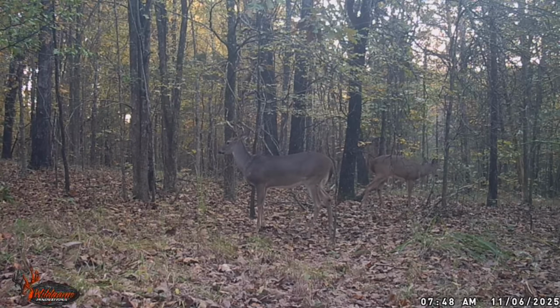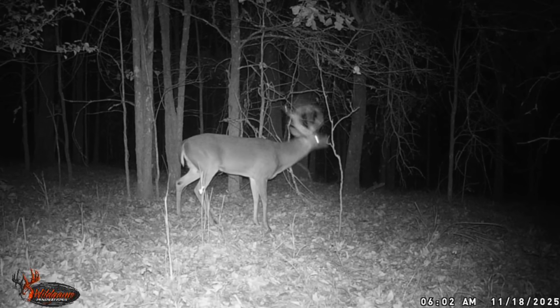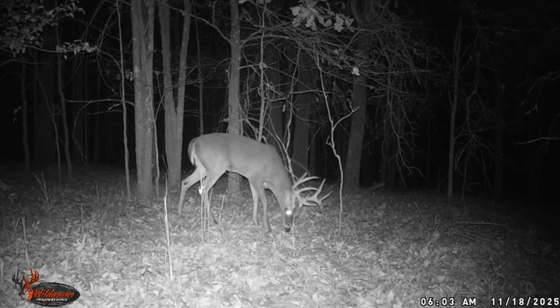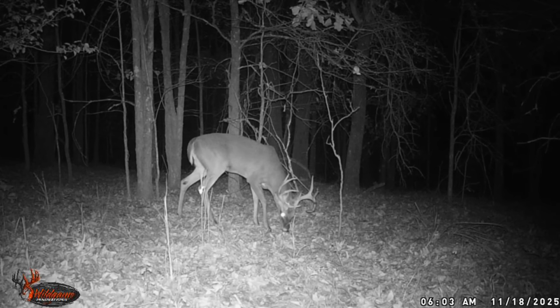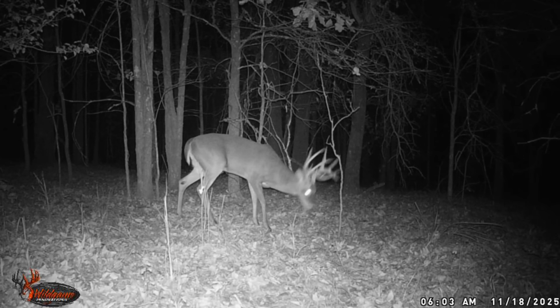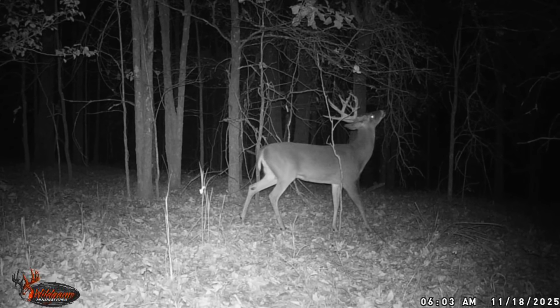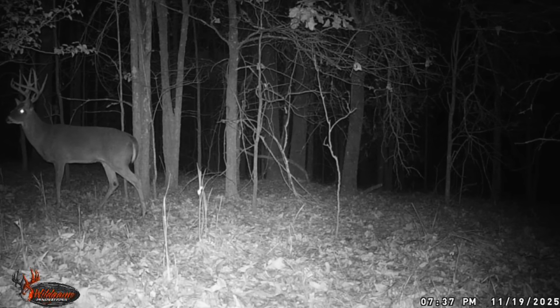Beautiful. What is this? This is November. Look how green everything was. Oh, he's doing a scrape. That's a nice one now. It's not that big one from earlier, though. You don't see all those stickers and everything on it. This is November 18th, but he's getting ready for the... Look at him putting his little glands on the trees. That's a nice deer now. That really is. That's a nice deer.